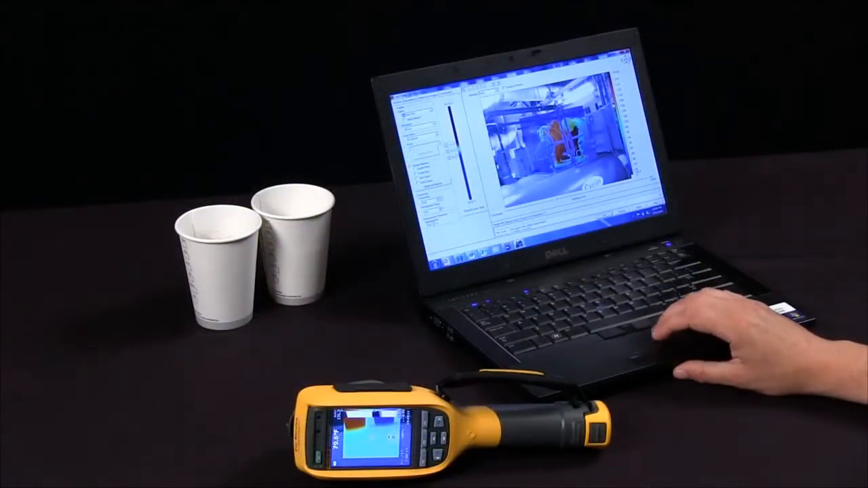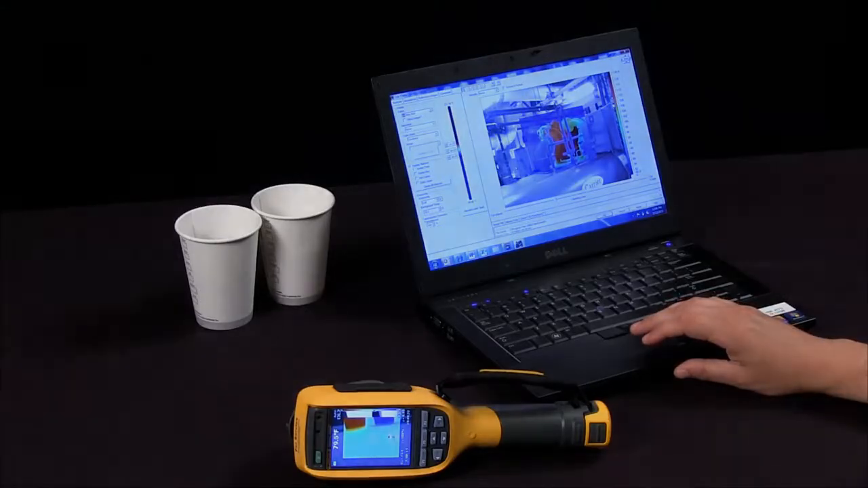This is very important. This will also allow you to understand where you were when you took these images and be able to create a report that will allow you to do better predictive and preventive maintenance in your facility.